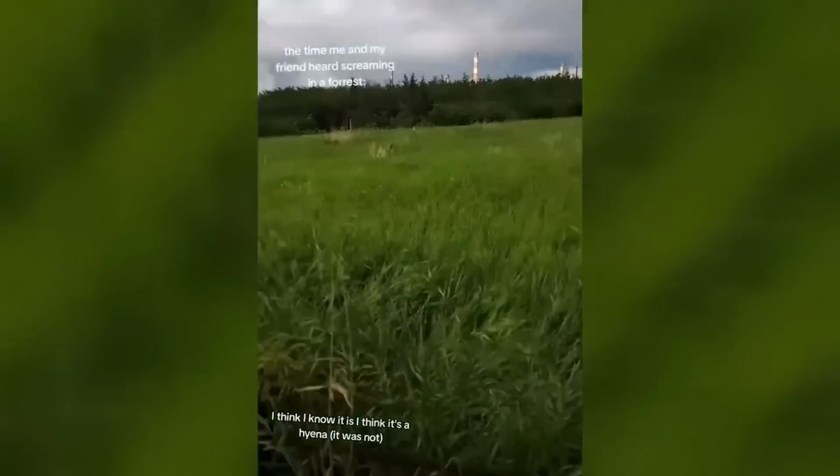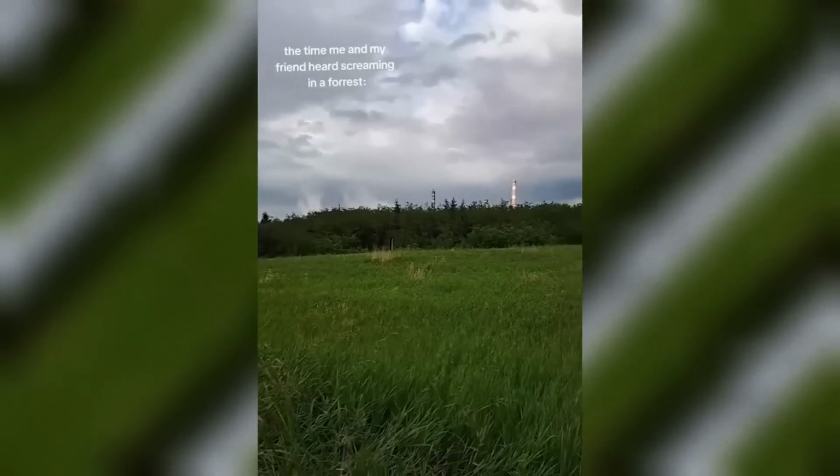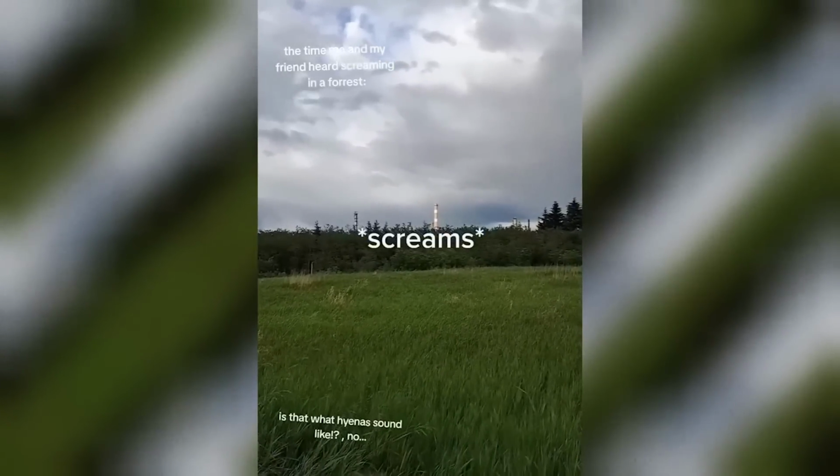I think I know what it is. I think it's a hyena. So a hyena sounds like? No.